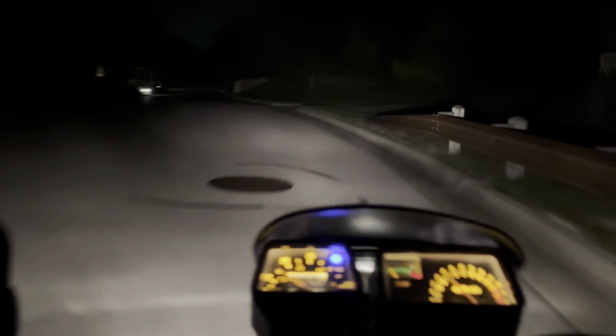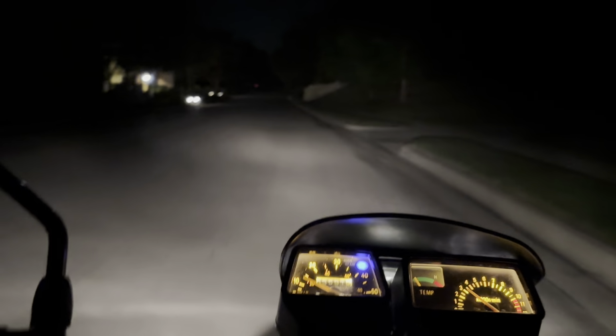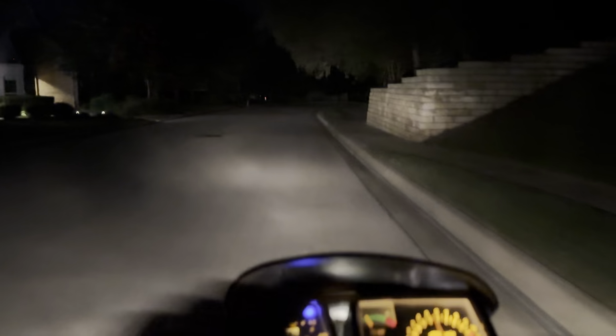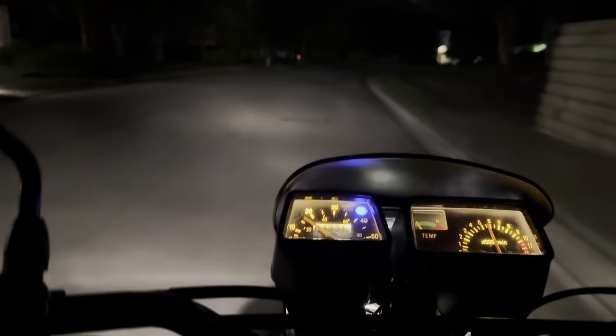I left the fuel off. Let's see if she'll come back on. There we go. I had the fuel petcock off. Let me let her warm up a bit. She's a little cold right now.